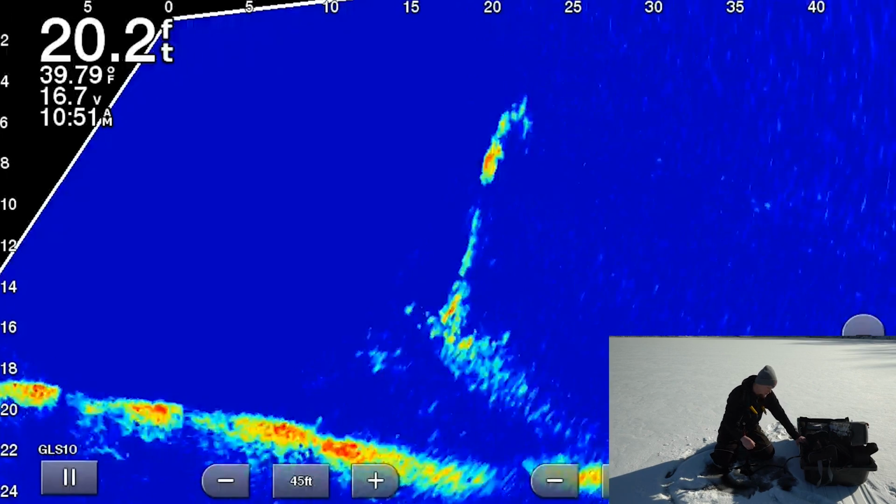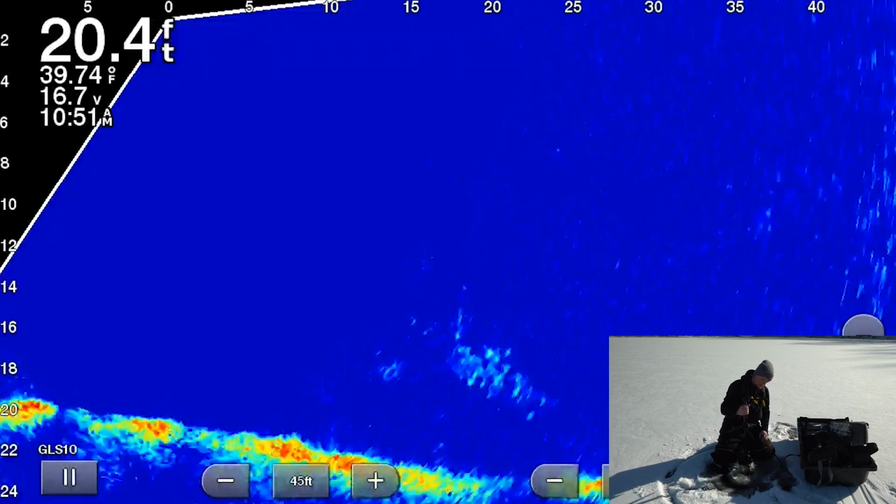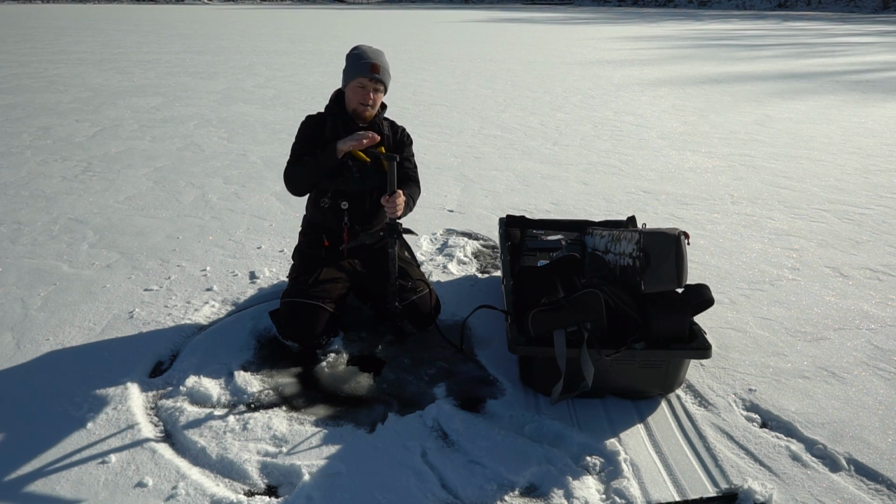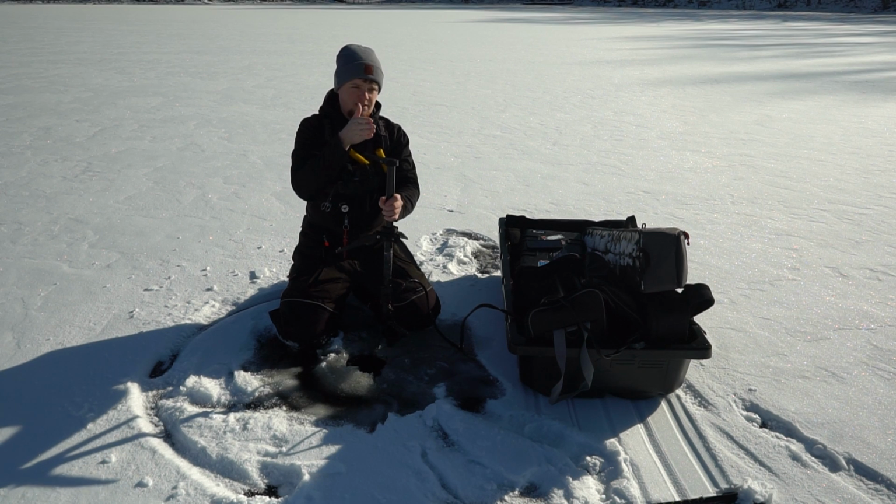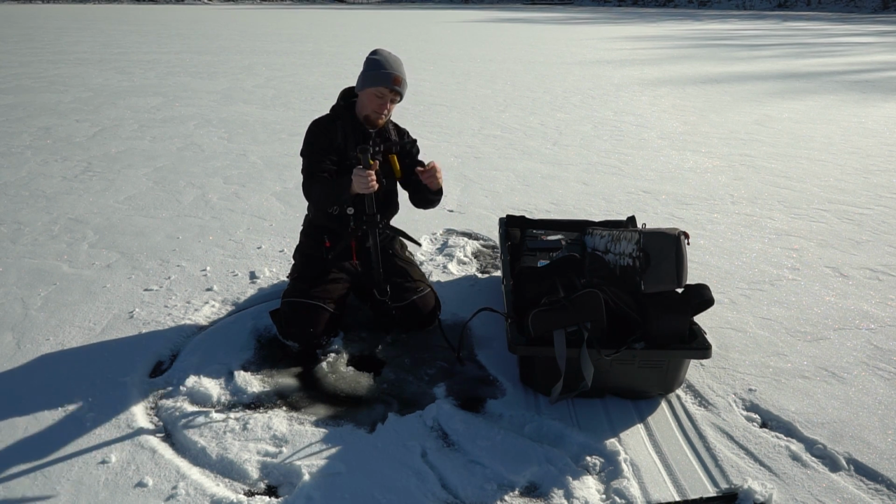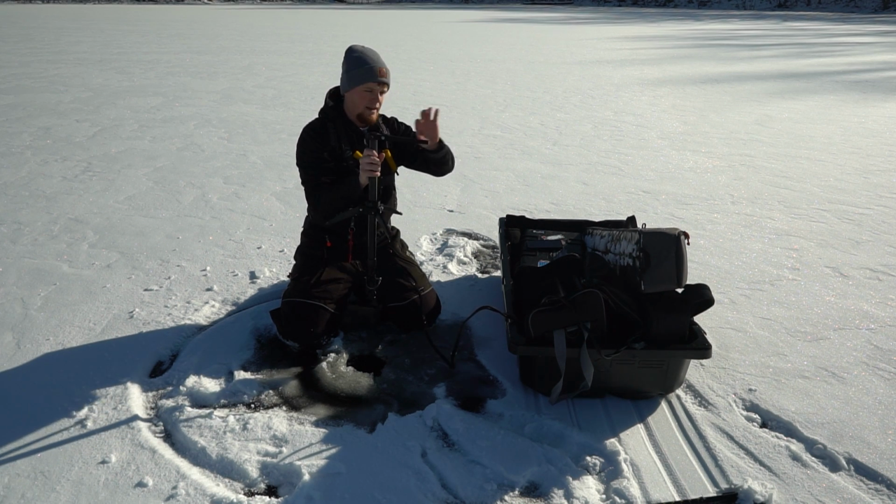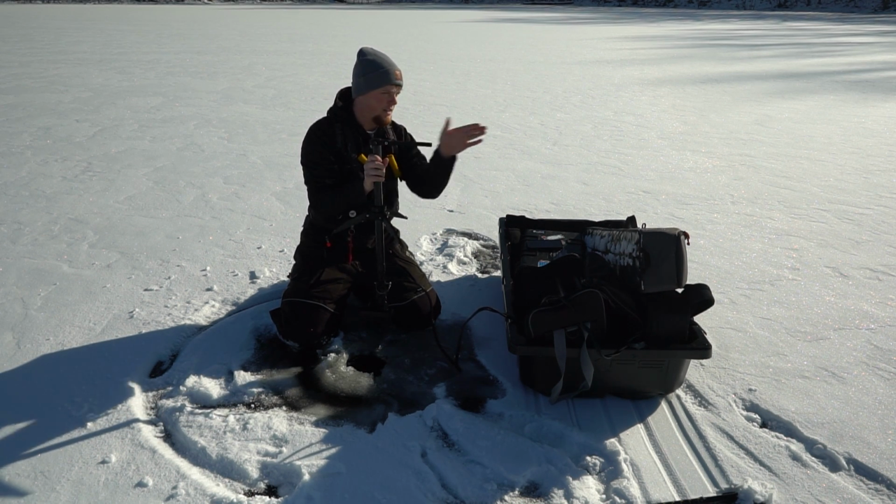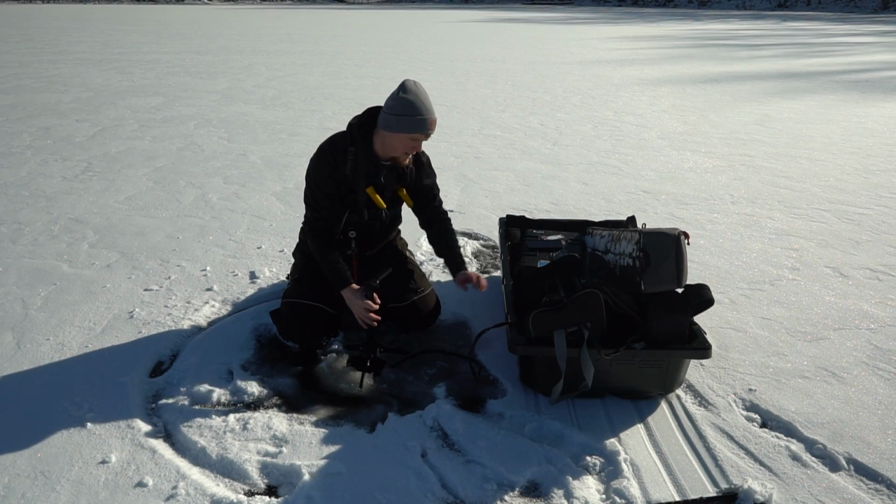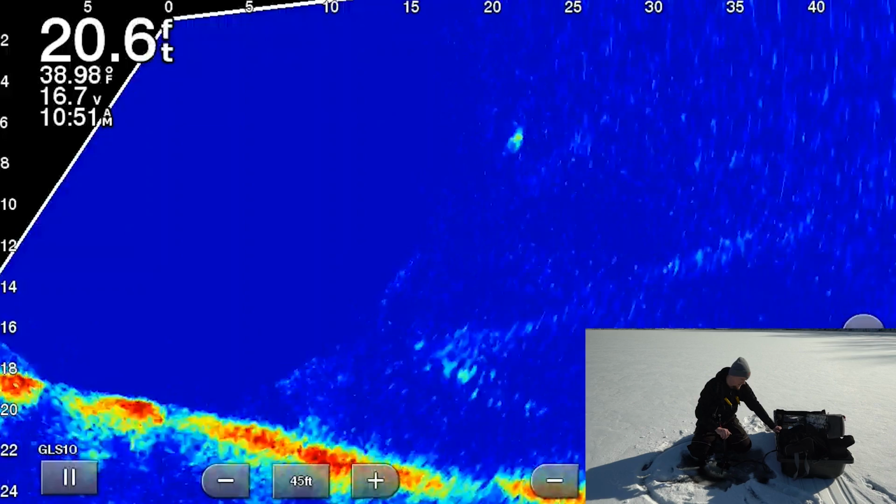I have this transducer set basically so that my transducer is facing the direction of my pole. So if my pole is facing this way, the transducer is facing that way. That's just how I run it. It's easier for me. Some people will turn the transducer any way; the stick on top of the pole is the way your transducer's facing, but this is just the way that I'm running it right now.